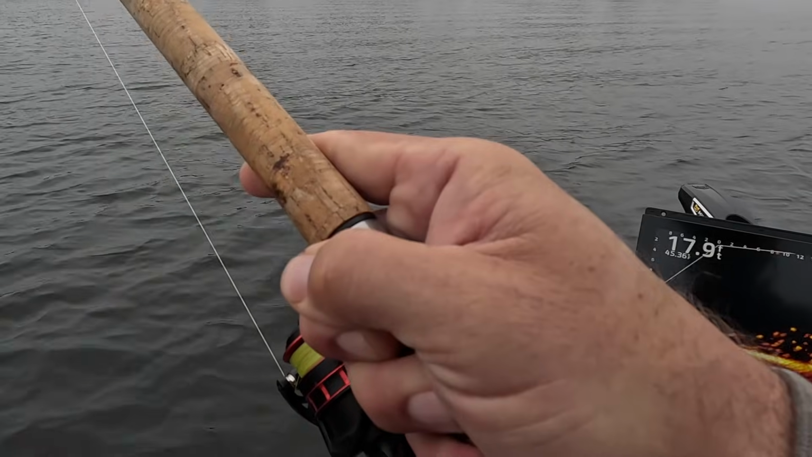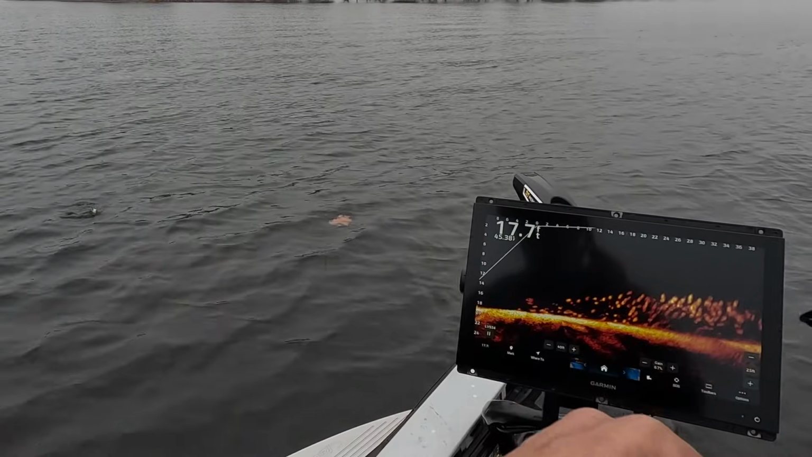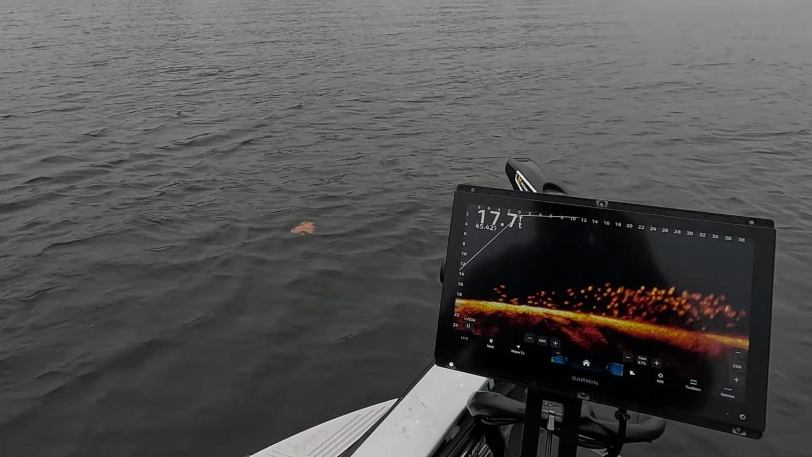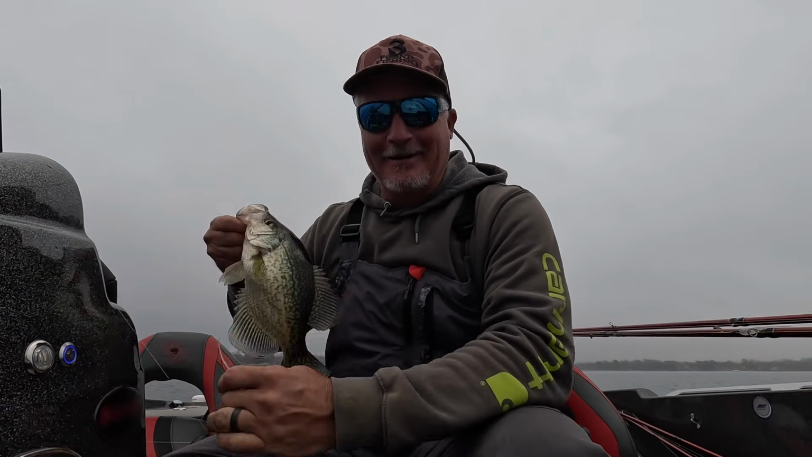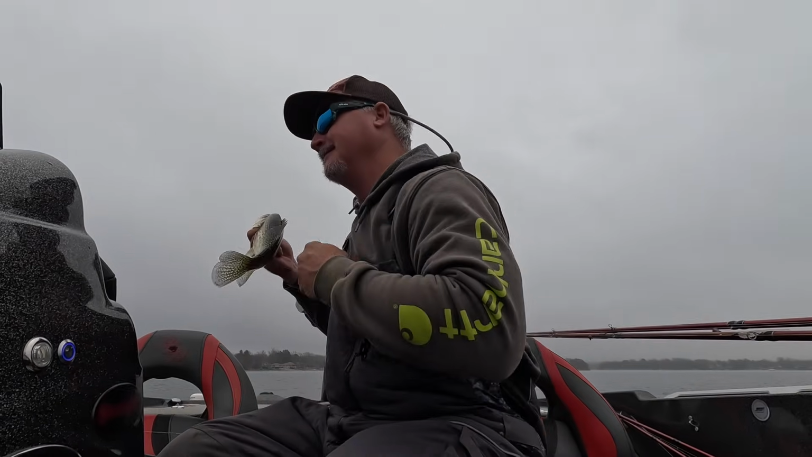There we go. And that's a good fish. I'll tell you what, there's a lot of people out here and they try to get close, and I'm like, no. Good fish there, guys.